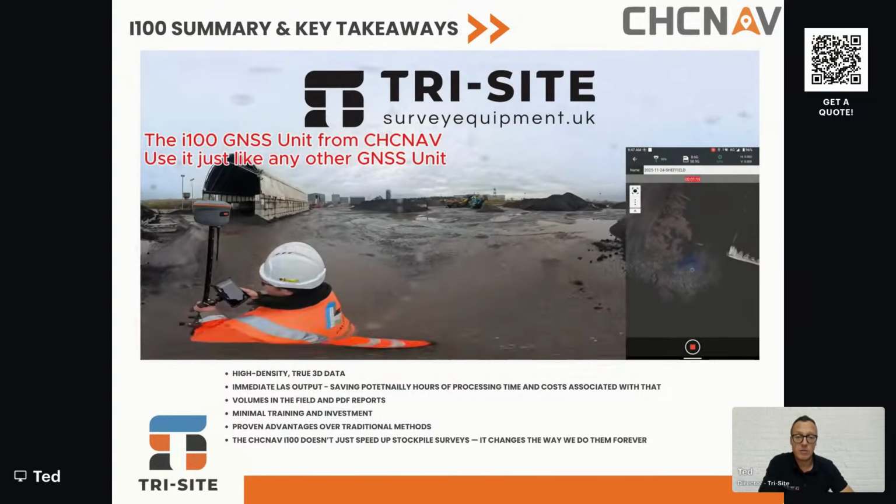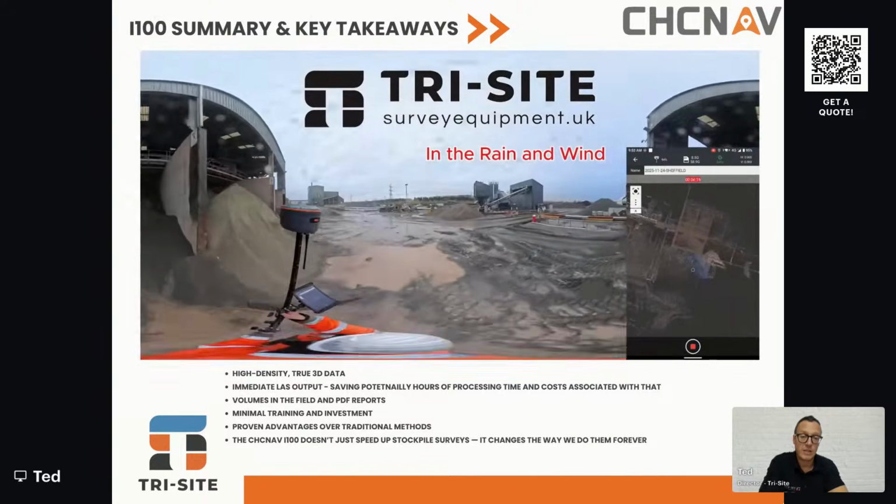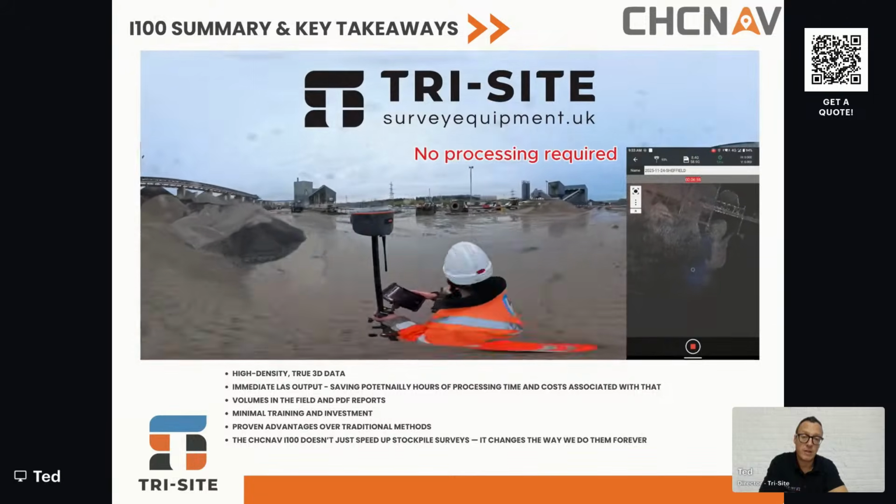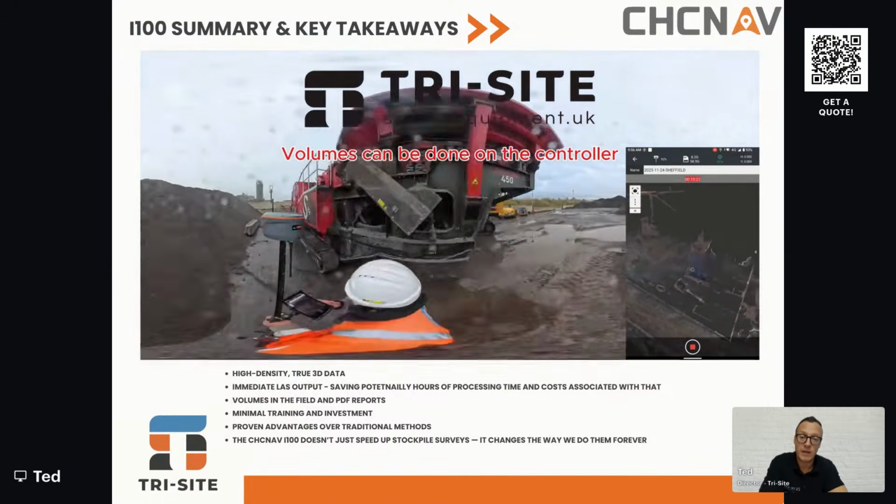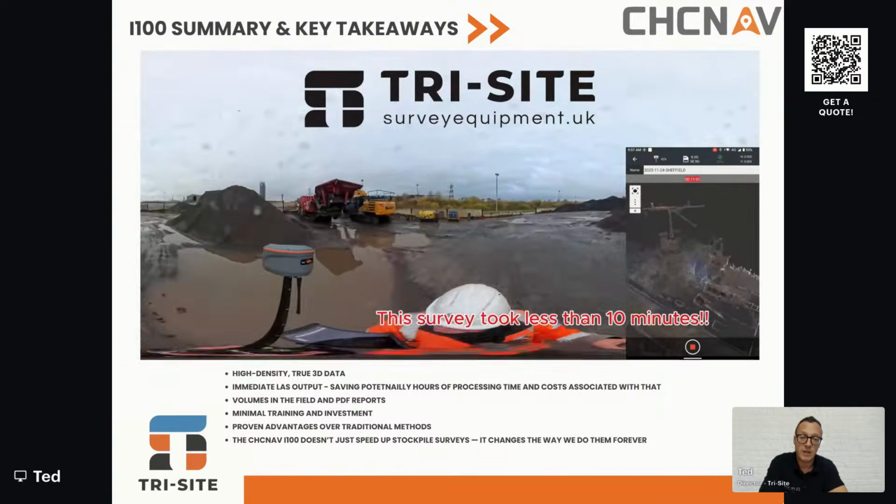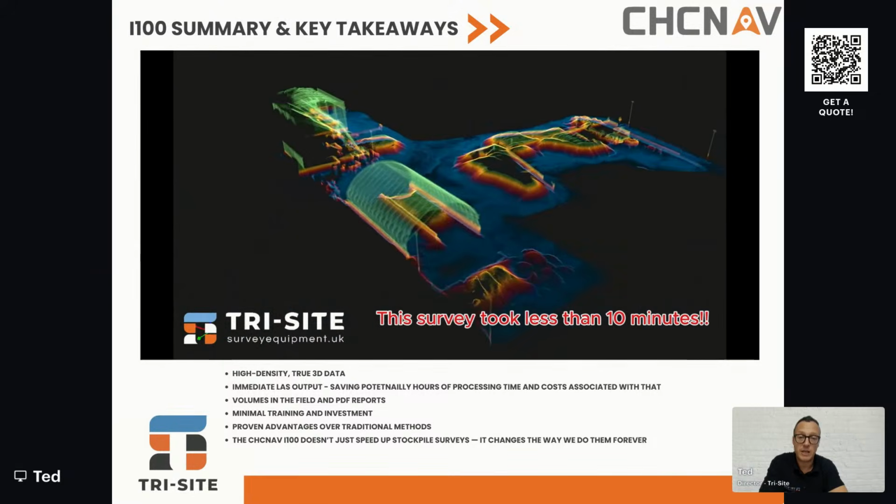So lastly, this is a video of the stockpile yard that was shown in the images. It took less than 10 minutes to do this. So even if you'd used a UAV to do this, and I know there'll be people out there saying, oh, we could just use a drone. Yes, you could use a drone, but you couldn't have used a drone on that day because it was too wet and too windy. So you wouldn't have been surveying there. It took less than 10 minutes. It would take you more than 10 minutes to get your GCPs out.